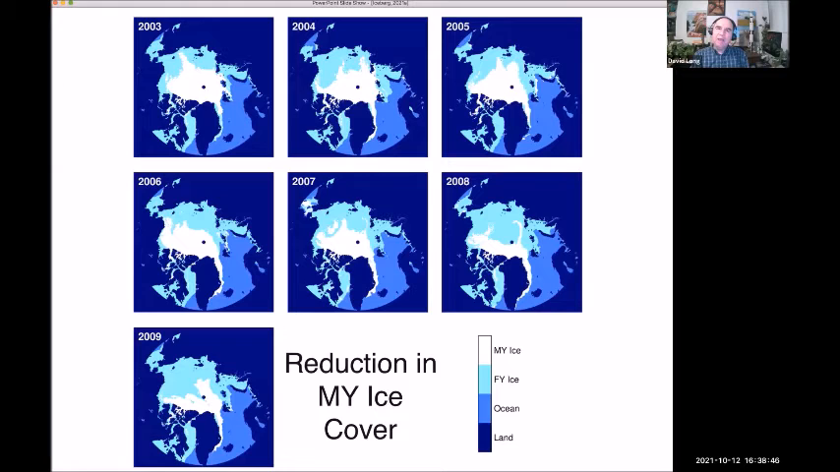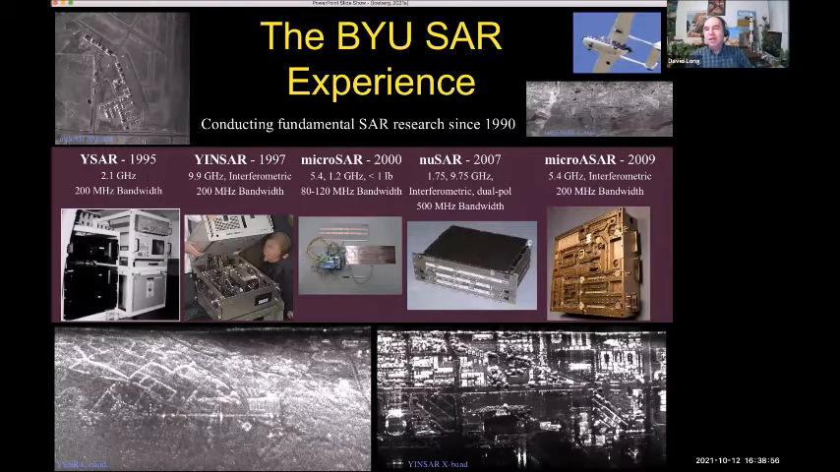Sorry, I had some more slides that I must have commented out that show this happening over more decades up to the present. But I wanted to also talk a little about some of the radar, since you guys are playing with synthetic aperture radar up there. I wanted to talk a little bit about our radar experience that we're doing here, where we do aircraft-borne SAR. So this shows the history of radar that we've had at BYU.